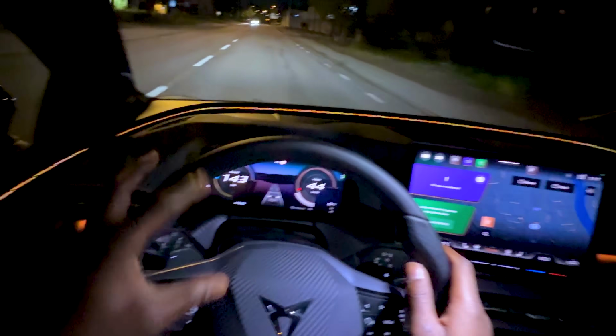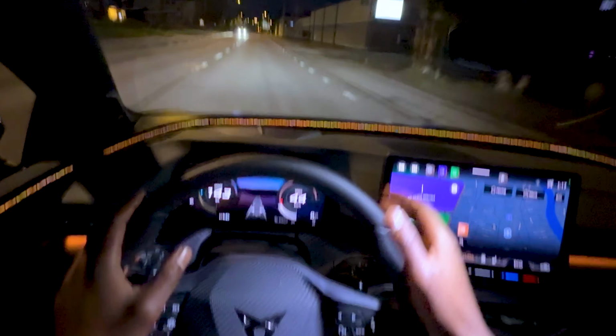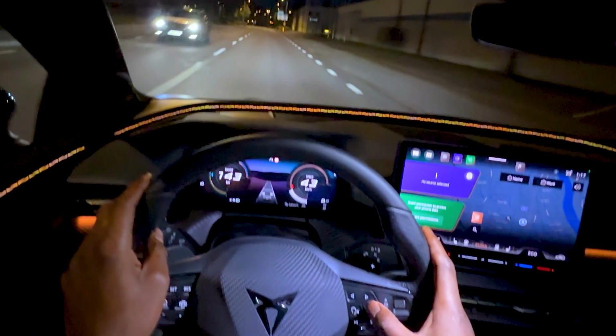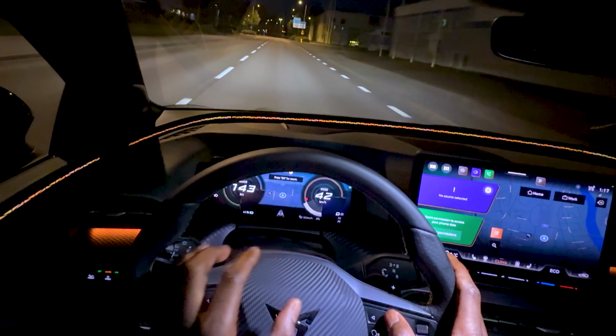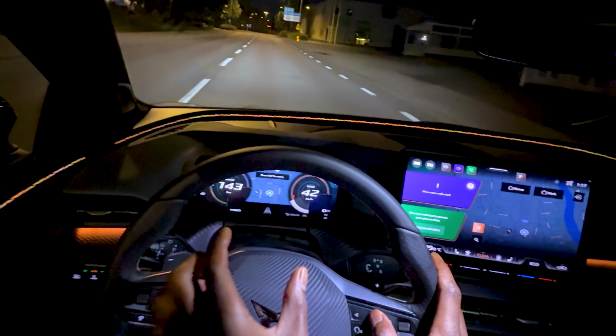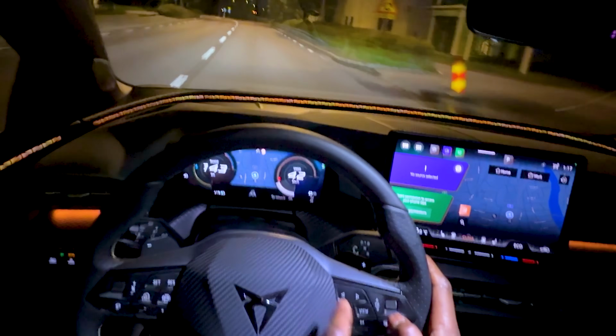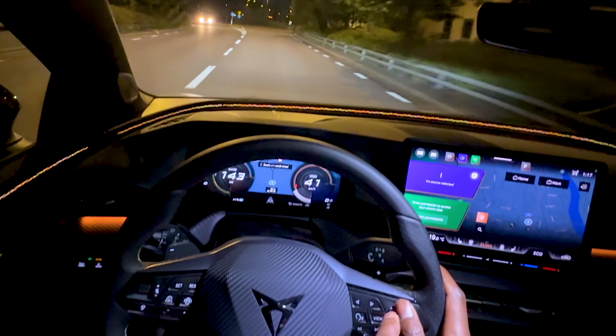I have somewhat of an analog kind of speedo right in front of me. That's cool. And then I can decide what I also want displayed in the middle, which I just choose to have for my map. And then I can zoom in on the map with this scroller wheel here.